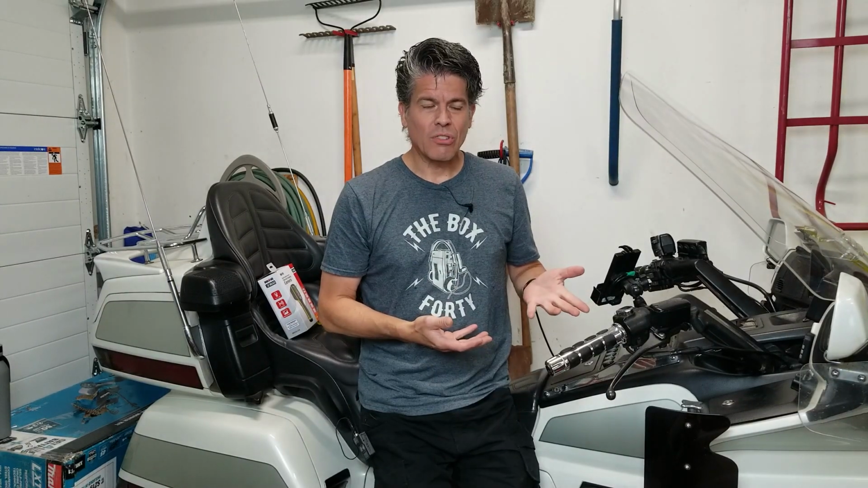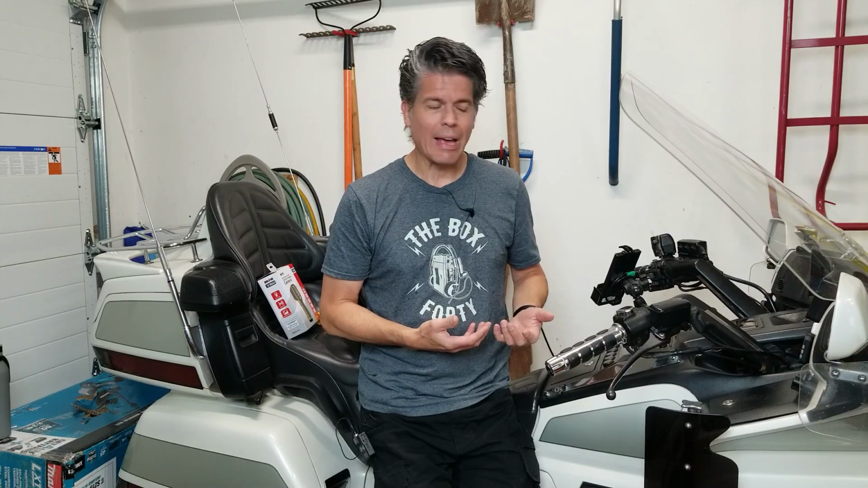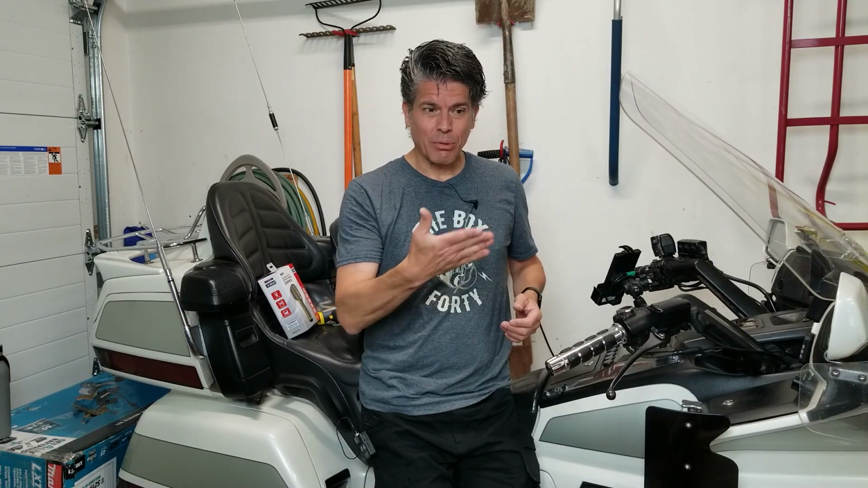So how hot is something? When it comes to your motorcycle, you want to know things like, are all cylinders running? Are all cylinders running equally? One of the best ways of doing that is by looking at the exhaust headers coming out of the cylinders, because you can simply touch them and say, oh, this one's cold. Obviously, this cylinder's not running.